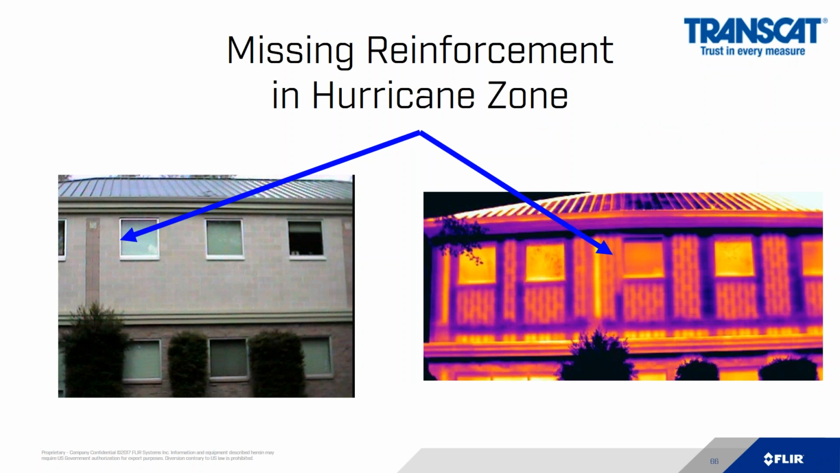Here's a similar example. This customer is missing reinforcement in the hurricane zone. You can see in the right-hand picture the cold areas where there's reinforcement, and along that window, while there's no indication in the visual light picture, in the thermal picture, we clearly show it's missing its supporting structure.